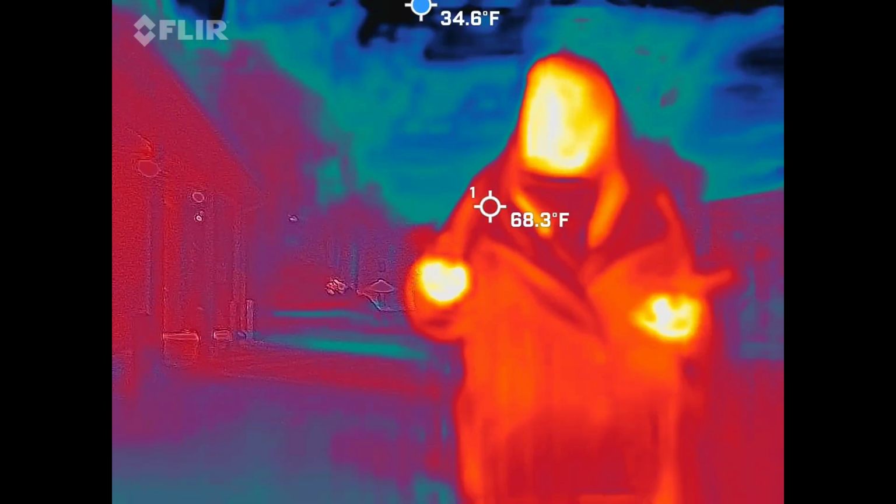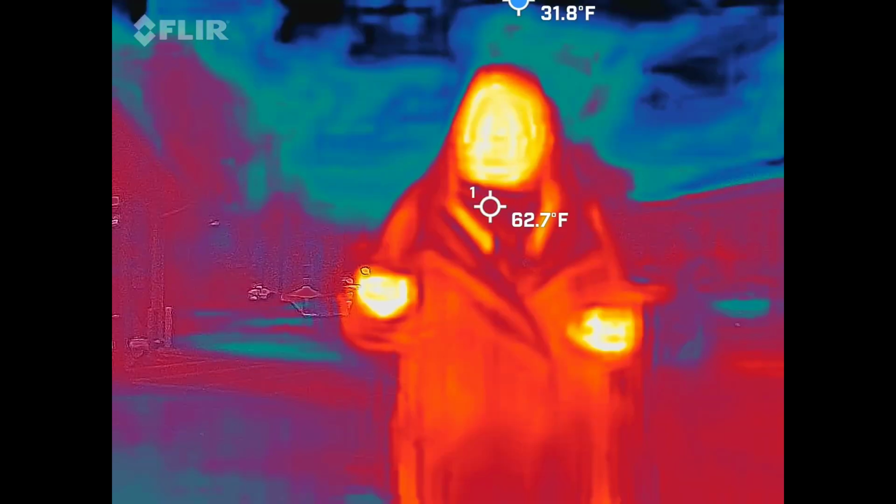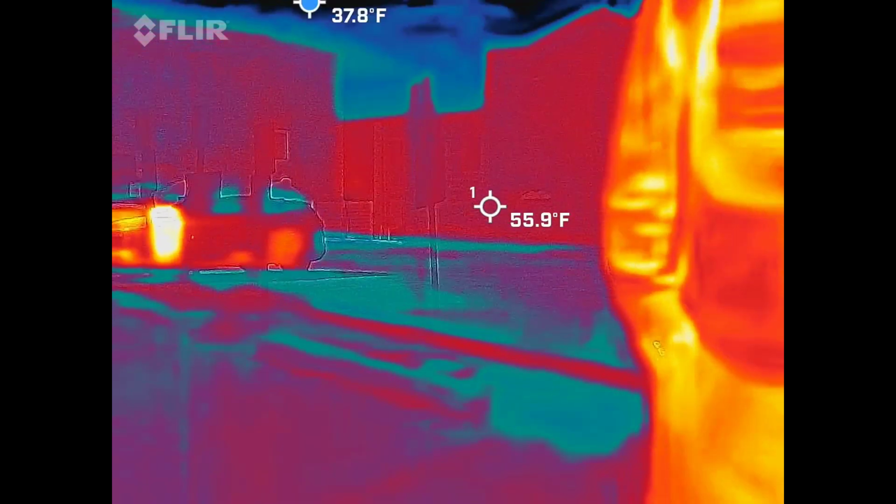So let's talk about the one single camera that we have. You're going to have a couple of rules with that. Obviously, we're not going to be recording when we're walking in between spaces, but you're the only one here.